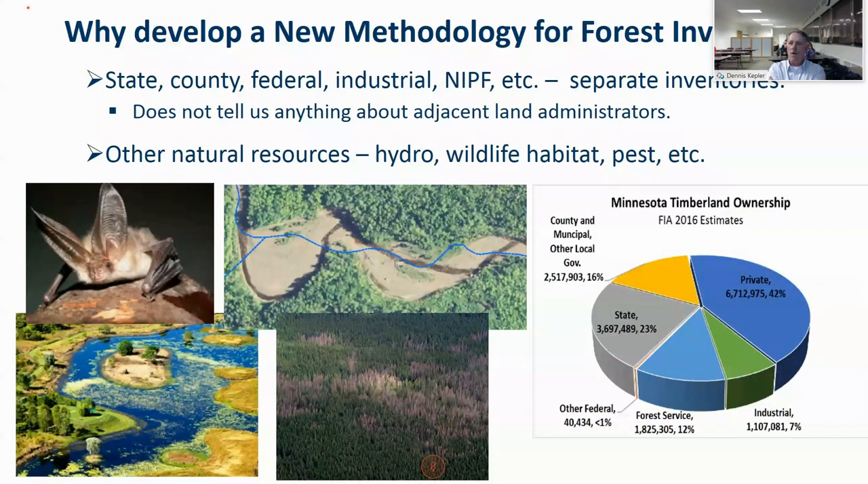We also want to supply data for other agencies and ownerships. Resource managers want and also need to apply management strategies across a larger multi-ownership area. Some of you may have been hearing about the all-lands approach that agencies have been talking about, the MFRC, Forest Service, DNR, and this type of information that we produce could contribute to that effort.